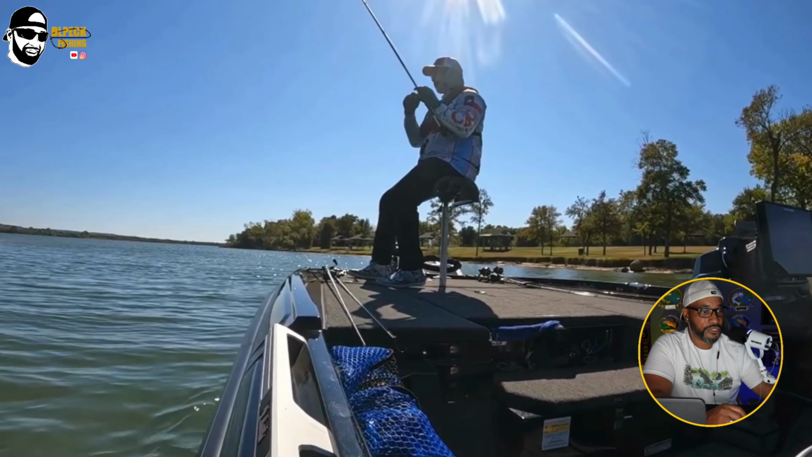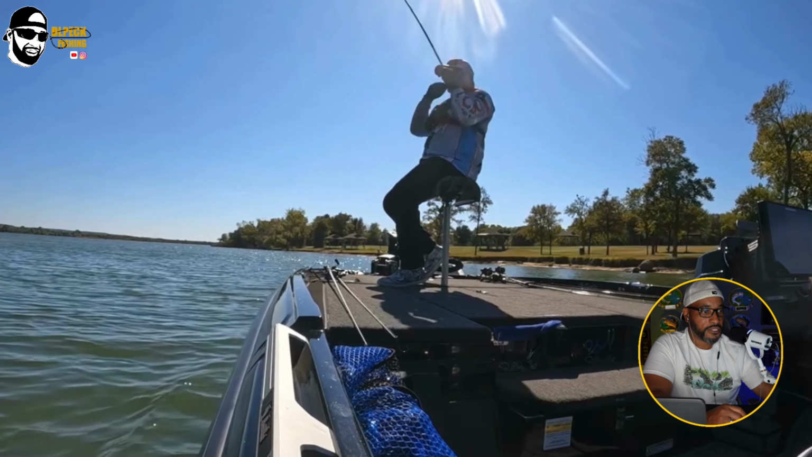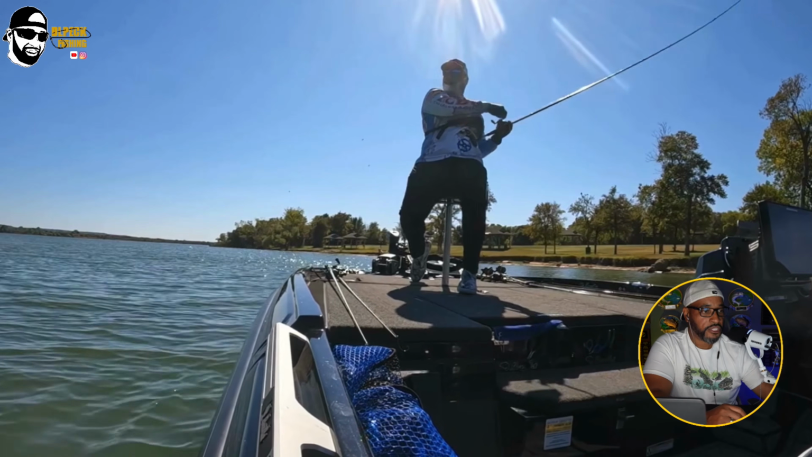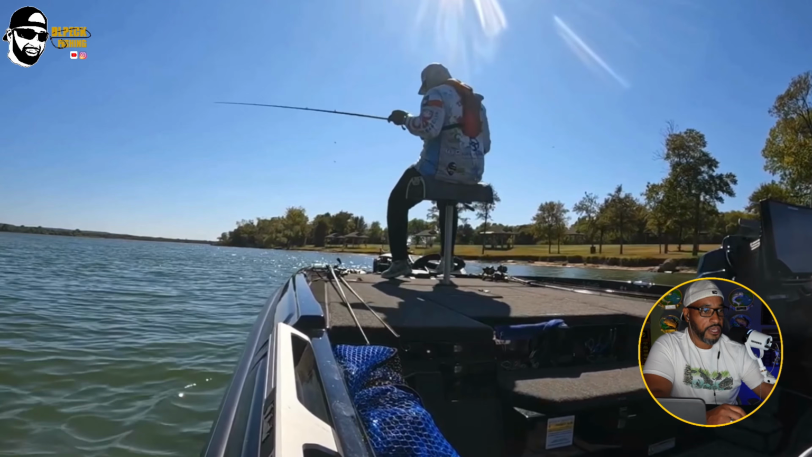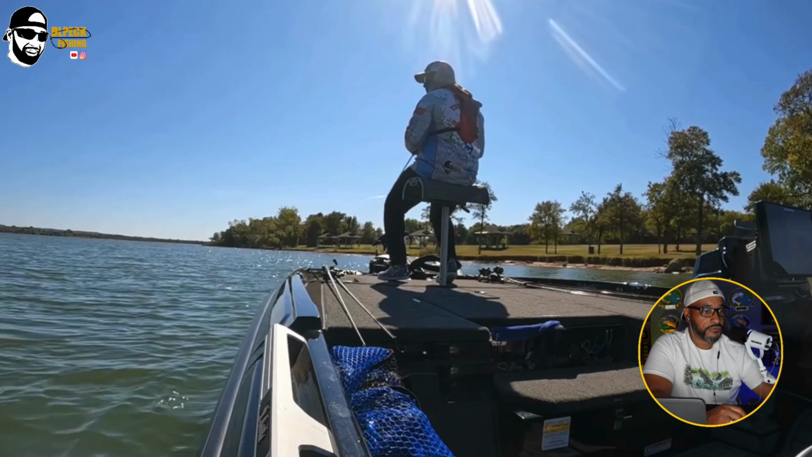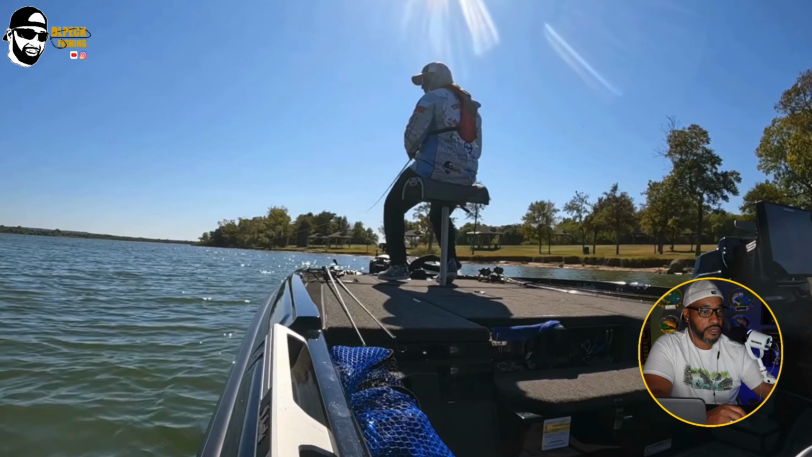A little bit about the reel setup. I'm using a 7.4 speed reel gear ratio. I'm sorry, and then the rod itself is a 7.6 foot medium heavy rod.